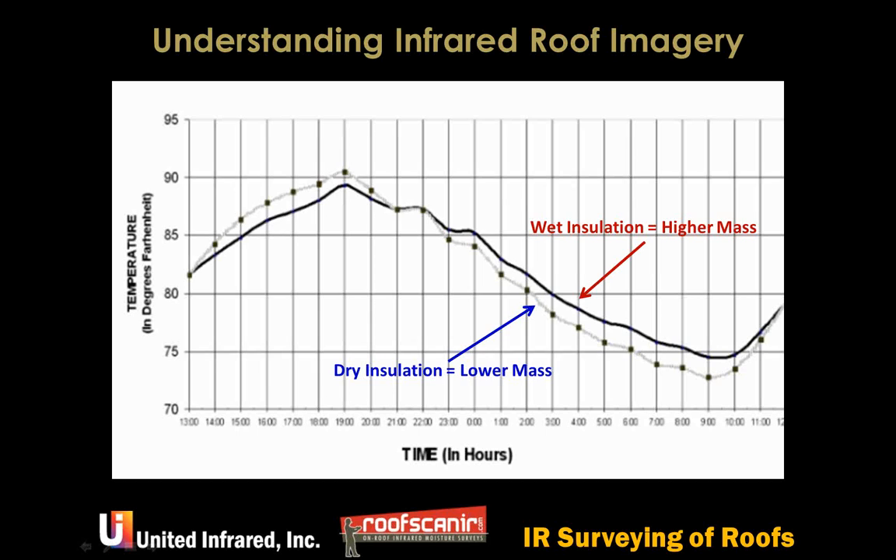And what we're looking at here is on the left we have our temperature parameter, and on the bottom we have the hours, and as the wet insulation retains the solar gain temperature longer, we have a differentiation there between the blue arrow and the red arrow.